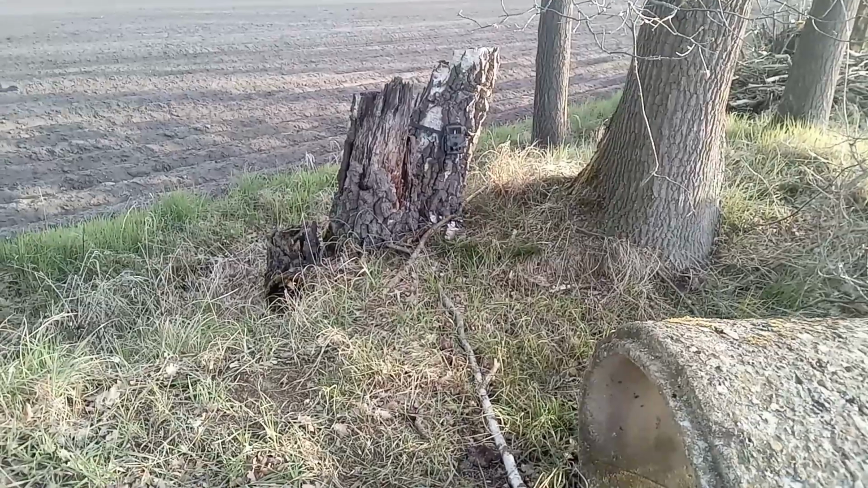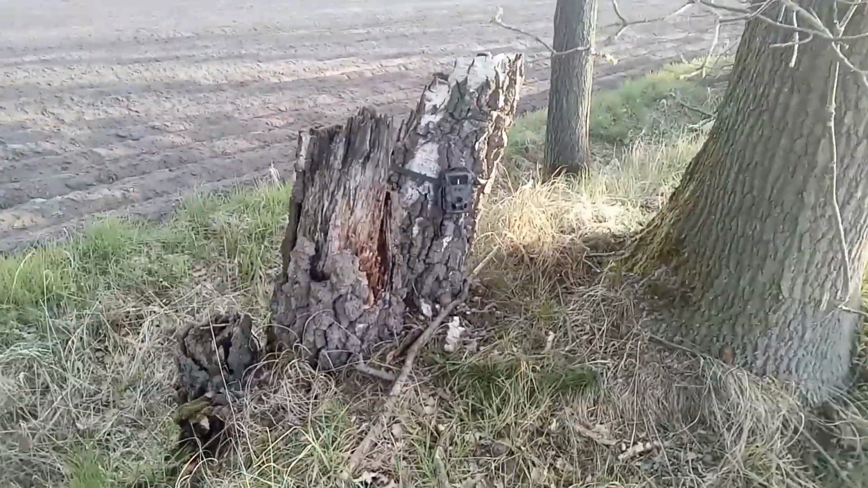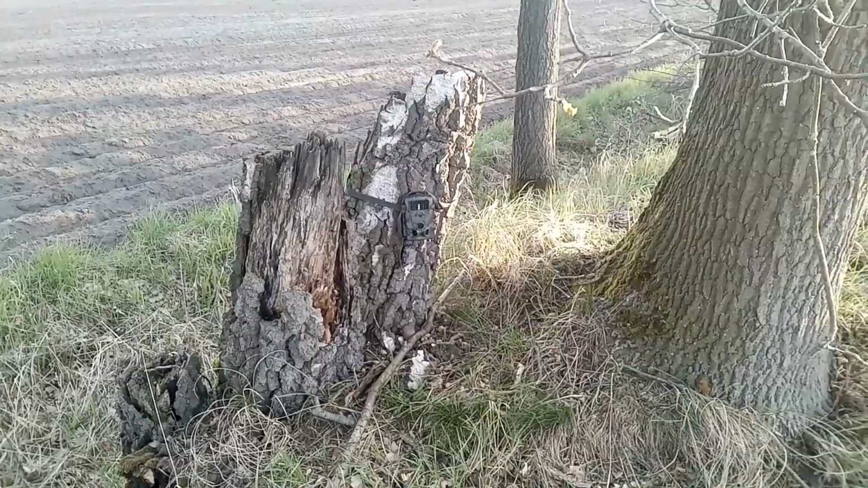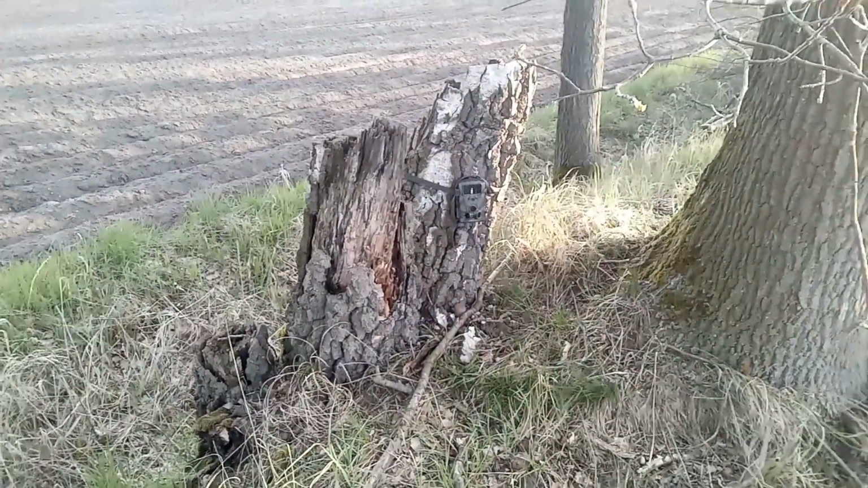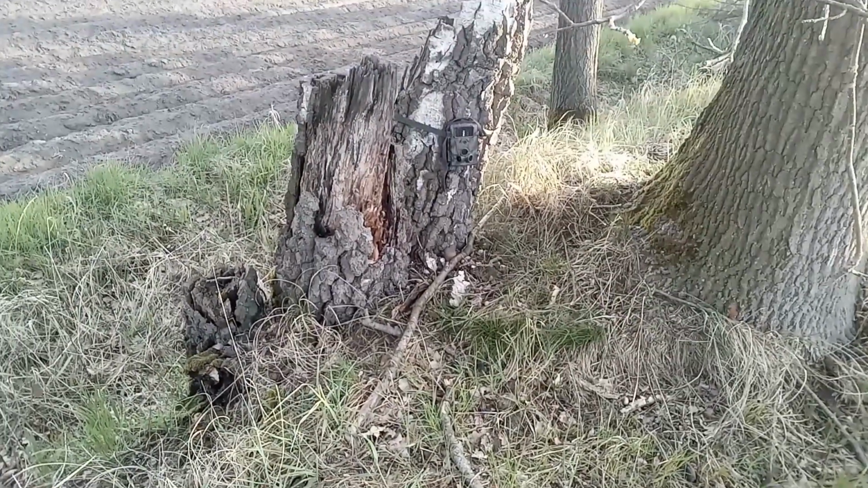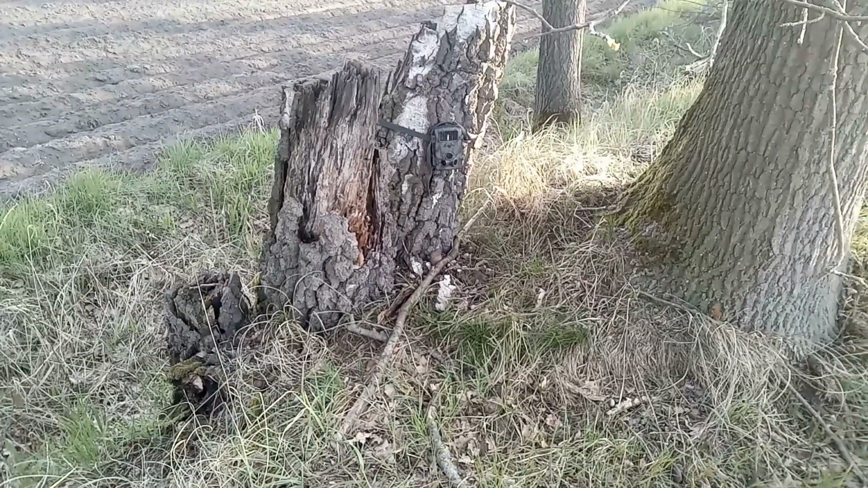Not sure if it captured anything. The location I placed it is more for small animals, so it would have had to pass directly in front of the camera or over here, this area, in order to be captured. So we're gonna see that, and I'm gonna check where the badger traces start. Possibly this was not the ideal location for it, but we will see that later on.